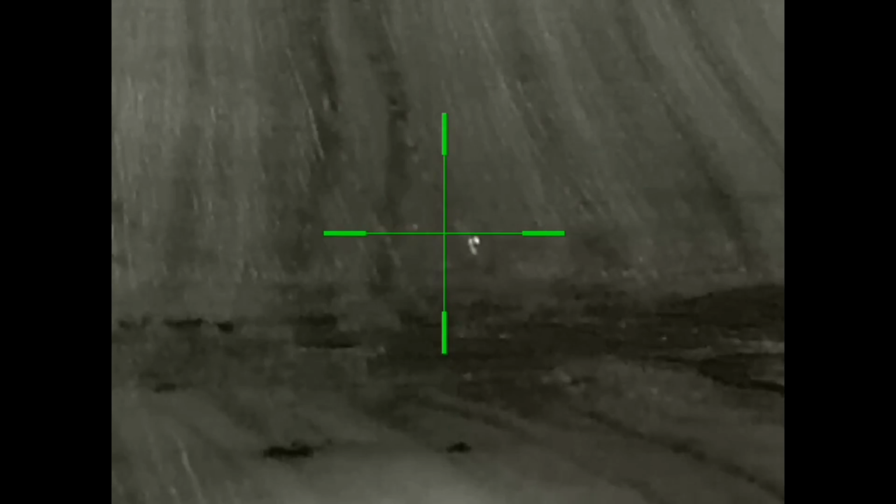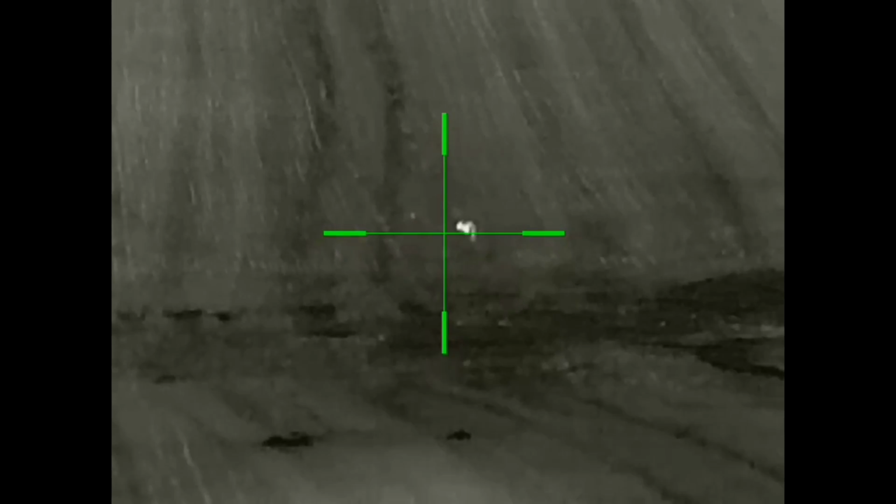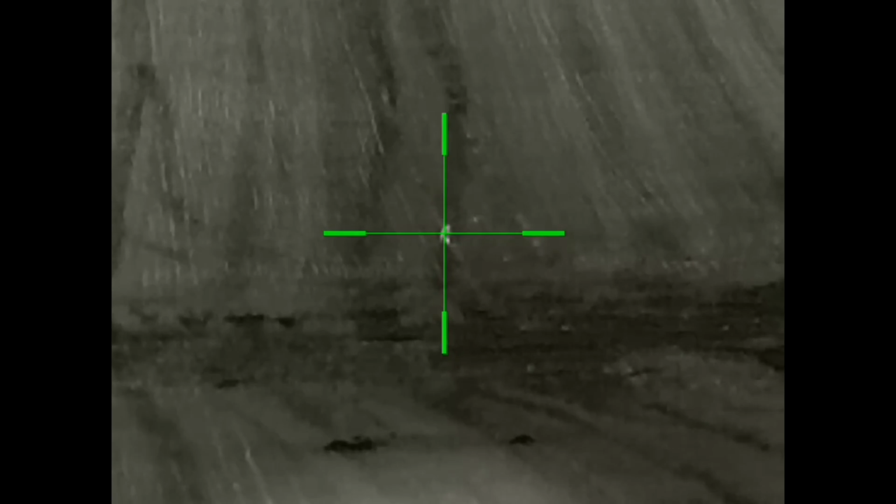The second one came in to investigate what was going on. I was out to about 150 yards here, but I was prone, so I was confident that I was able to take the shot. And that was fox number 2 in the bag.